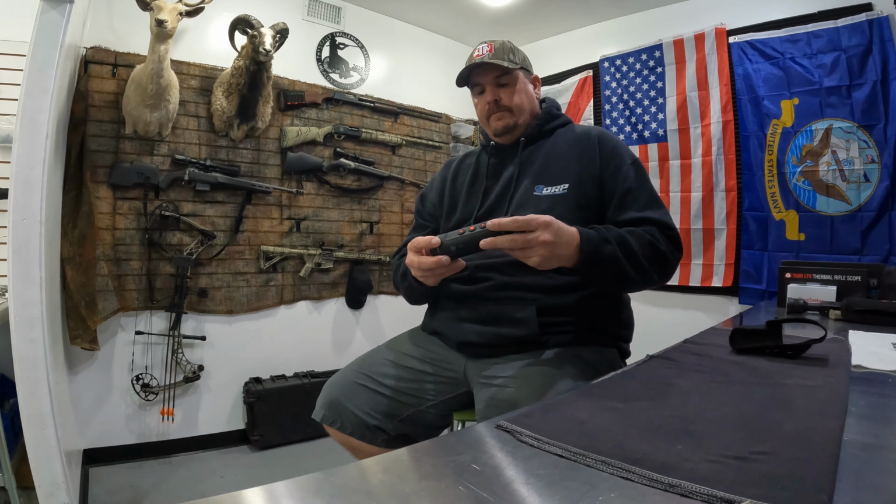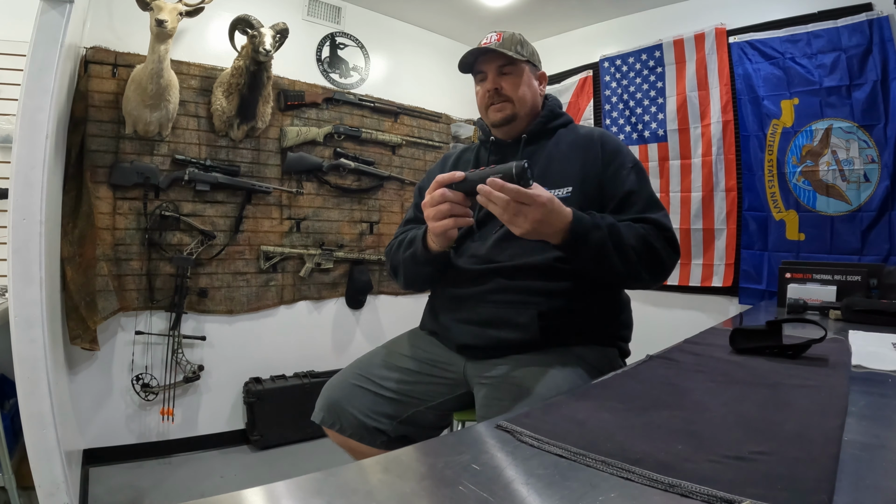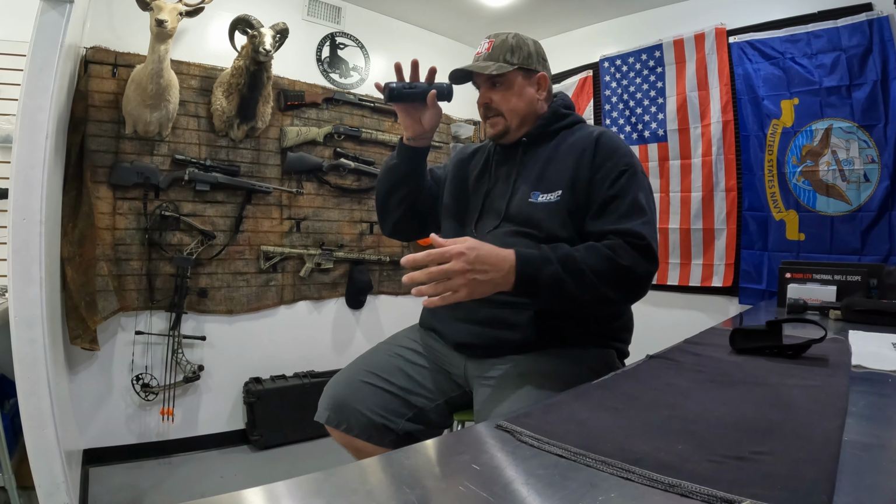I'm going to put some videos attached to this and you're going to see, but I can spot hogs with this, and I'm in Florida. You're not seeing further than 100, 150 yards anywhere, because it's all in the woods. But I can see hogs with this in the dark at 100, 150 yards, make them out, and have easily a much easier time of scanning around, looking at things, not wearing myself out, holding my rifle up.